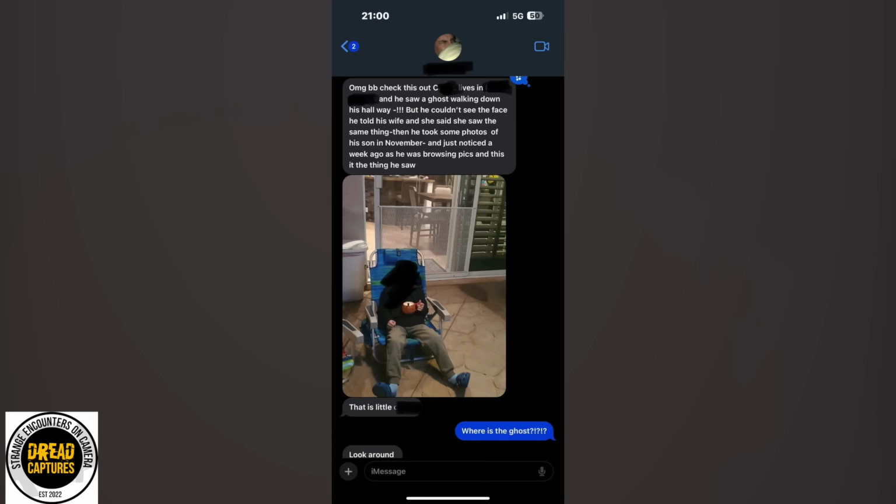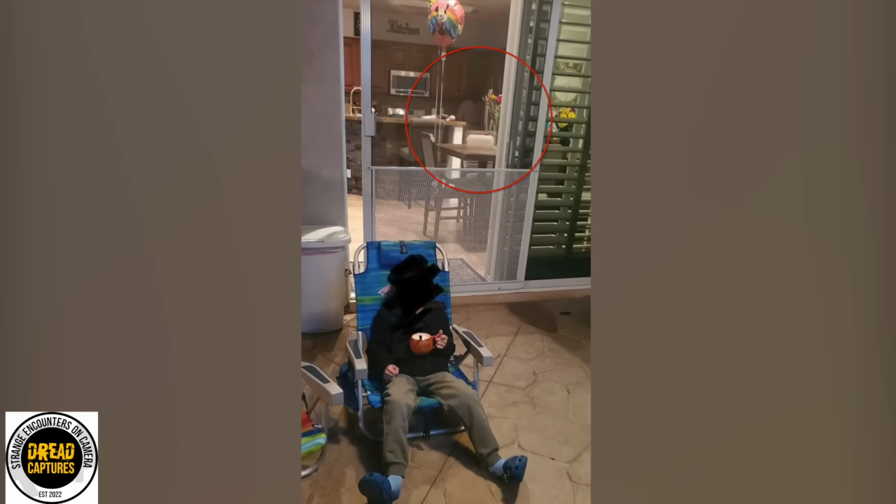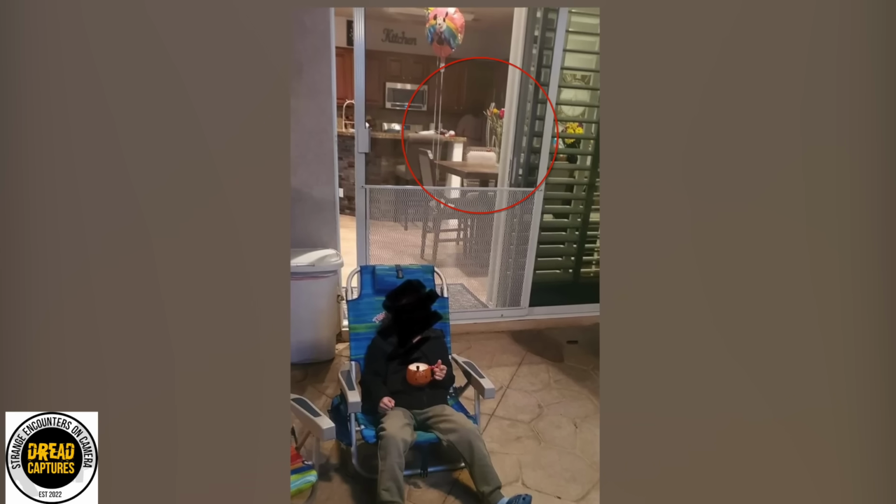The guy remembered he took some pics of his son in November and noticed something weird in the background. Well, this is the thing they think they saw. Yeah, what the heck is that? Now, the text message started talking about ghosts, and this was found on a paranormal page. However, I think we have a full-blown intruder.